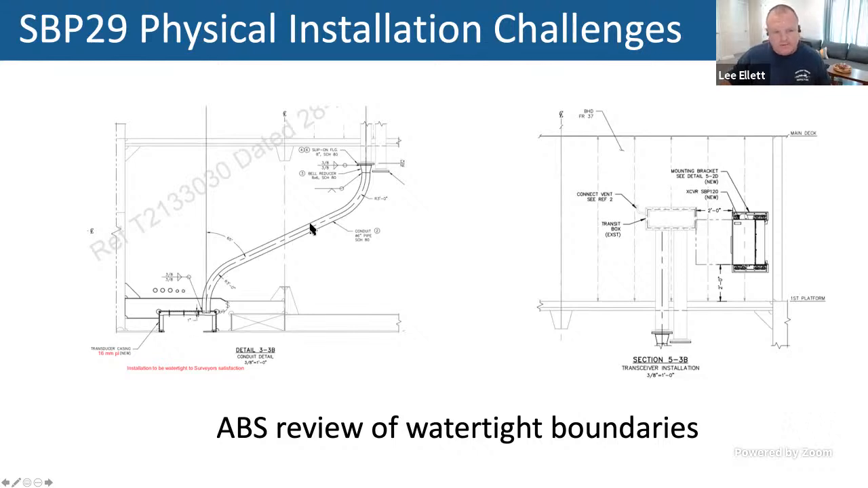The way these normally work with most of the installations with the multi-beam sonars in the academic research fleet is you have your cable conduit going up above the waterline, and then you have an RVTEC or similar transit box with a vent line going further up, and historically that's been acceptable.